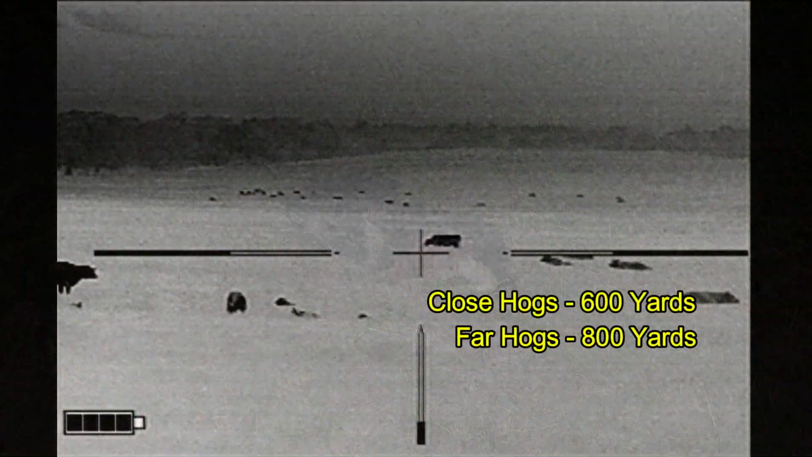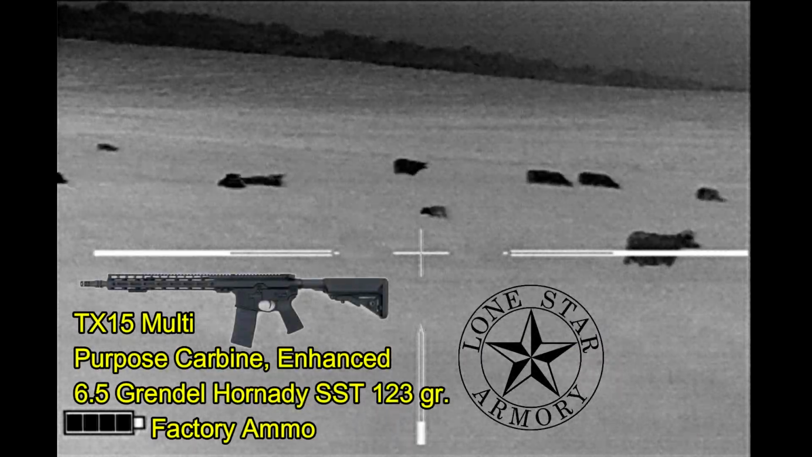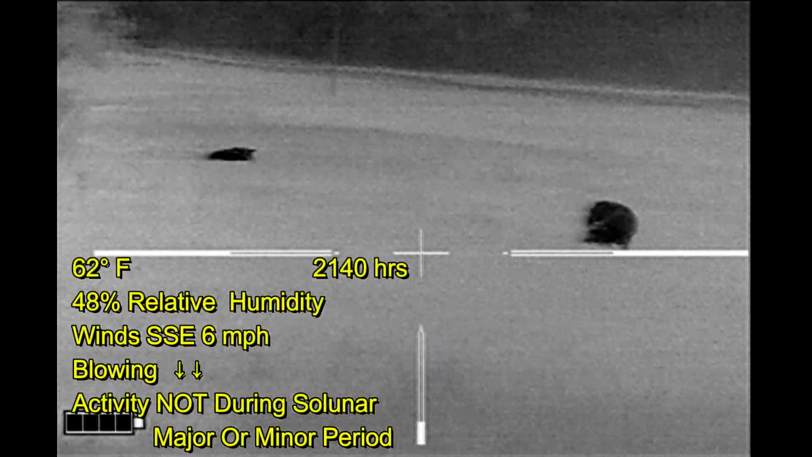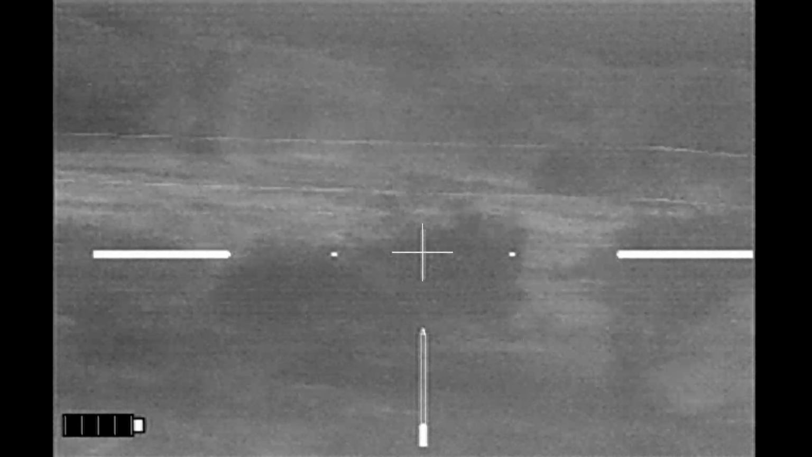Moving on to my next property, I see hogs way out there between 600 and 800 yards. And so I want to go after them with my Lone Star Armory TX-15 multi-purpose carbine enhanced with Hornet DSST 123 grain ammunition. The wind's in my favor, should be a good approach. I get about 100 yards into it when the hogs spook and move towards the next property.